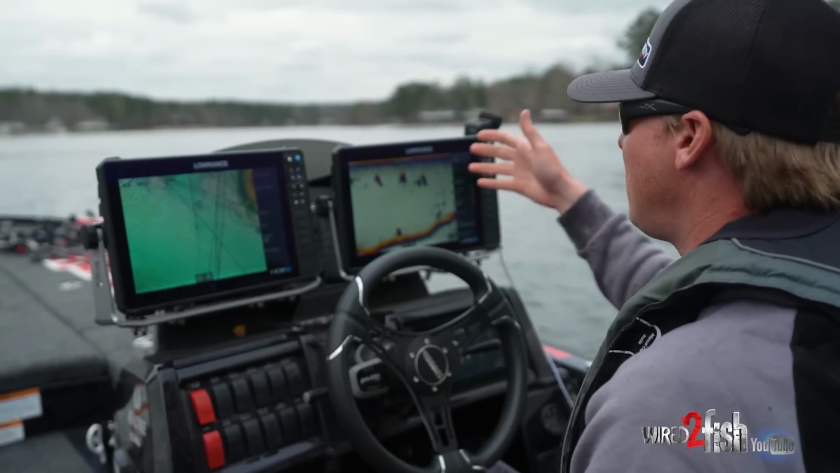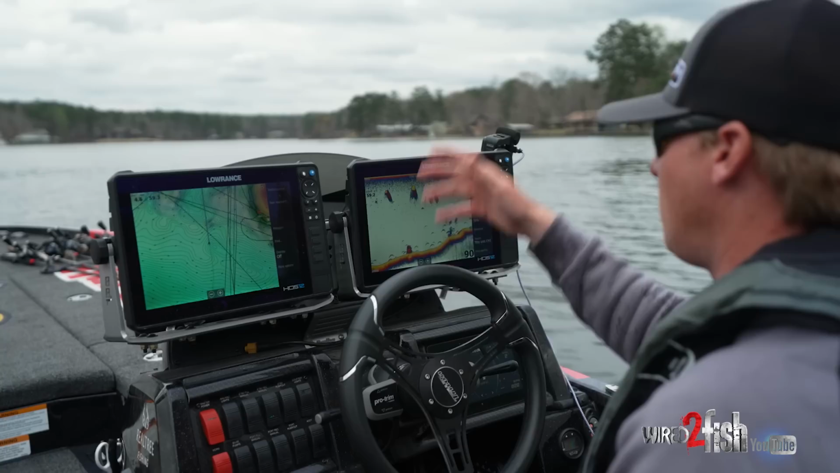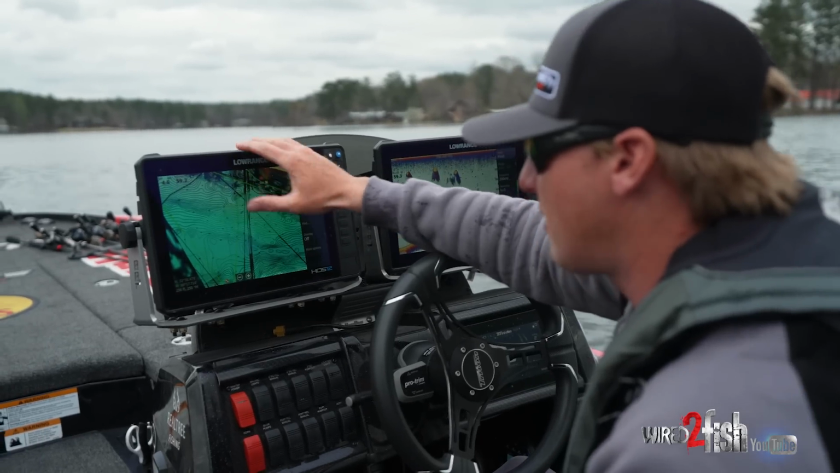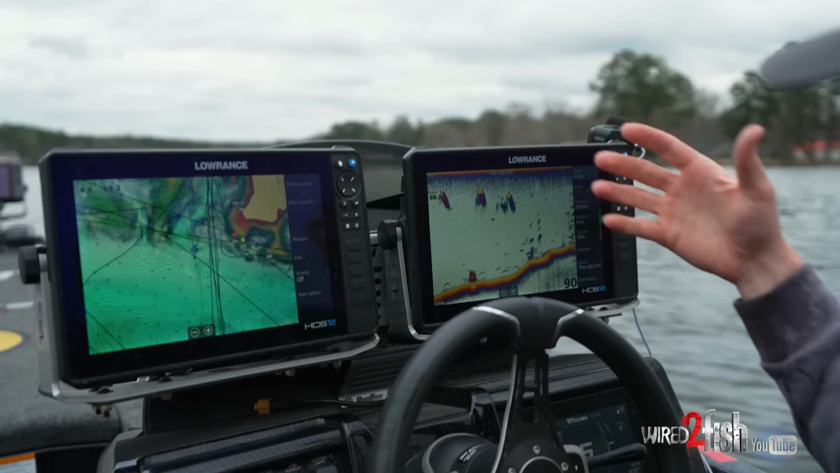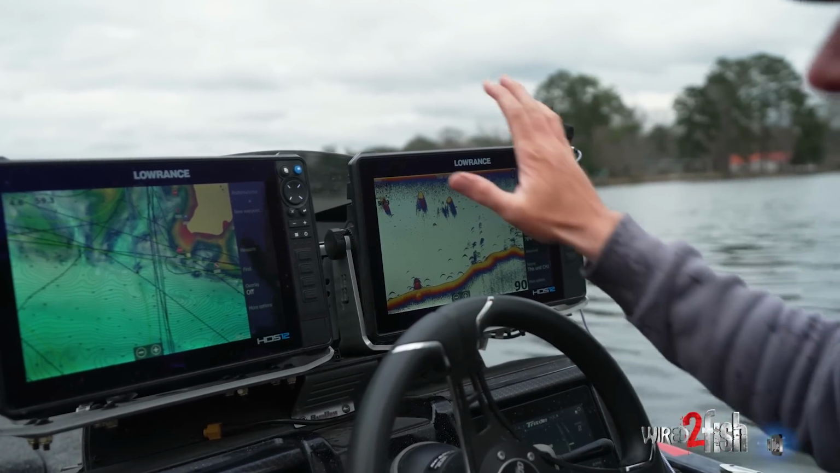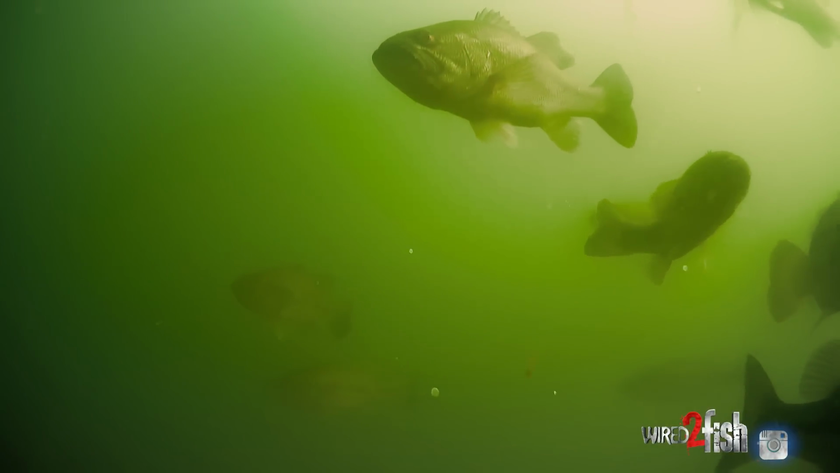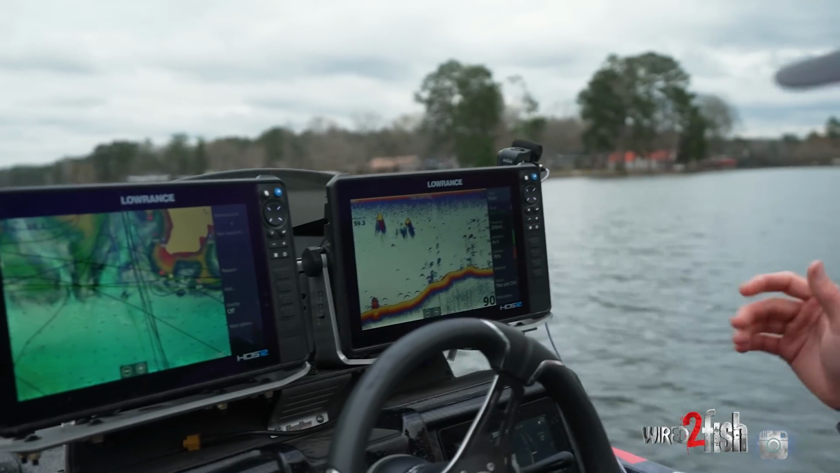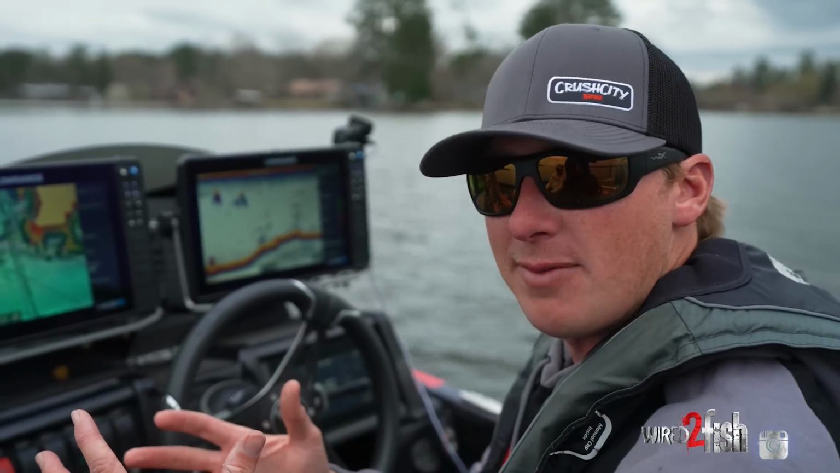I can run around the lake and see my 2D with my in-hole transducer while I'm running around. I just idled all the way across this lake trying to find pods of bait. What I have noticed this time of year, the water temp is warming up, and a lot of the bait are starting to get inside the bays. We're gearing up for the spawn, a shad spawn, stuff like that. But even any time of year, like in December, I'm always looking for the bait. That's where you're gonna find the bass.